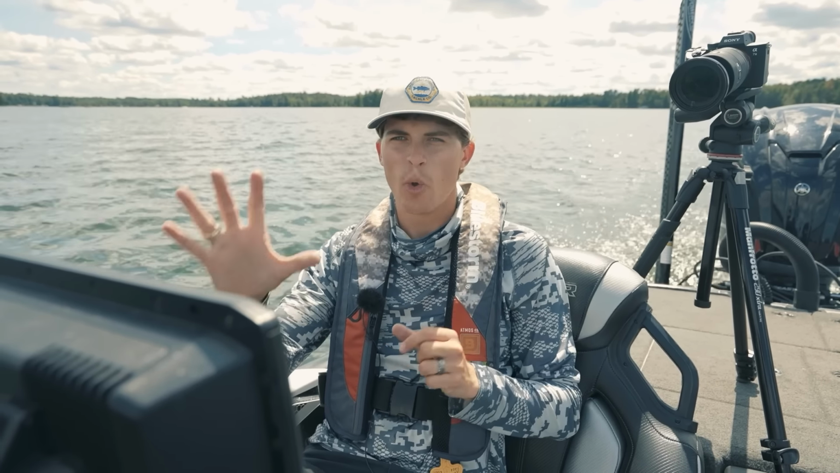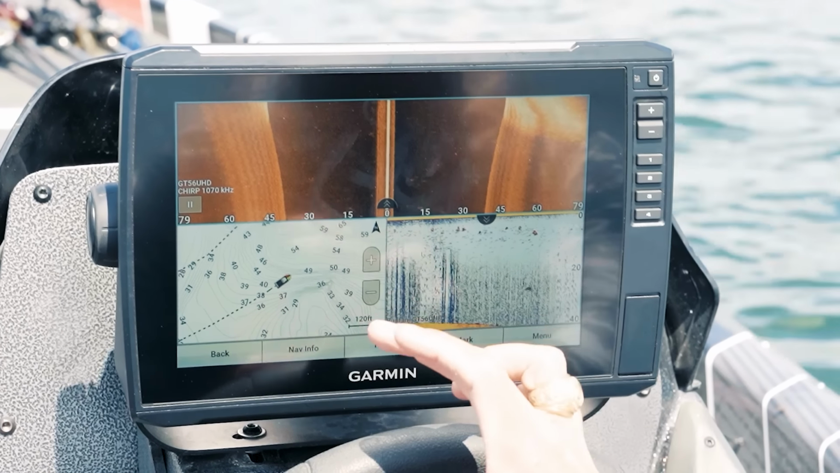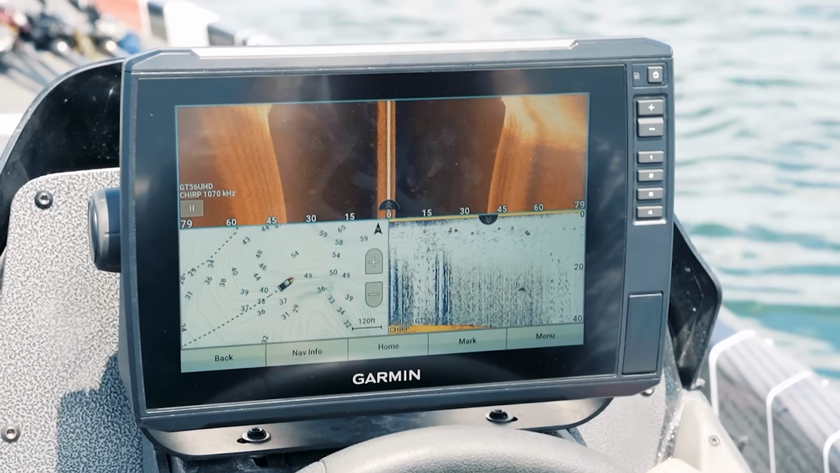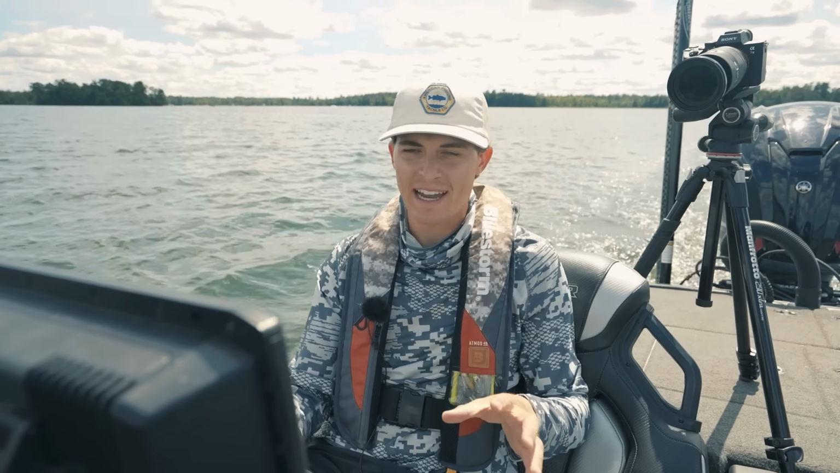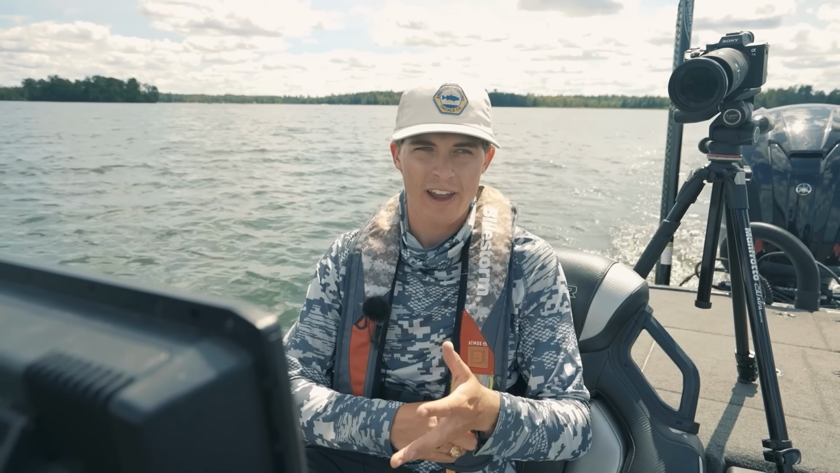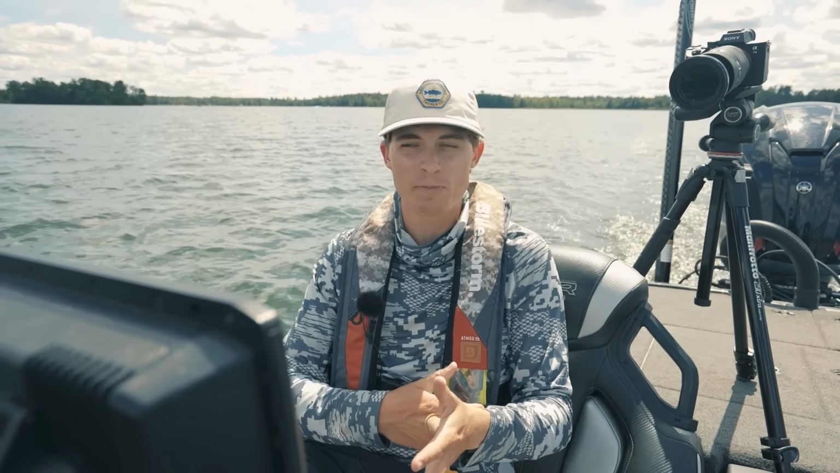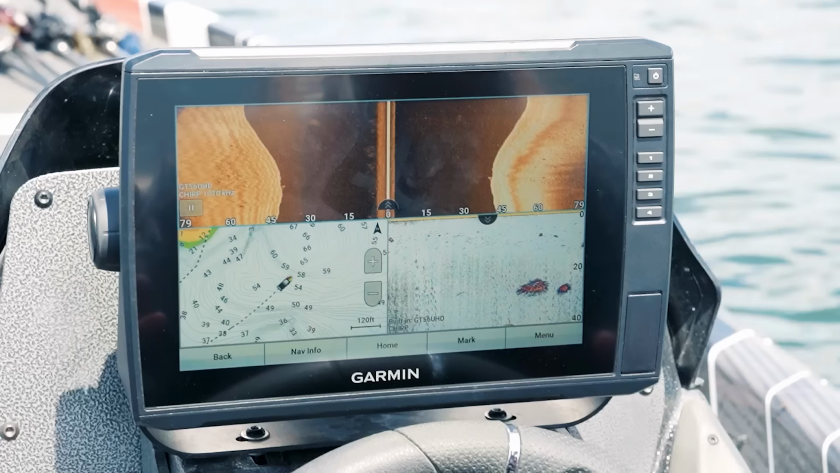Now we're gonna roll up to a hump here in a second, but I wanna show you guys first what my screen looks like. What you see here is side scan on the top, my mapping on the left, and traditional sonar on the right. The reason why I use this configuration is because on side scan, you'll have a hard time distinguishing sometimes between what fish are and what a fish-sized rock is, because the return looks kind of identical. It is a hard, white, circular-ish return.